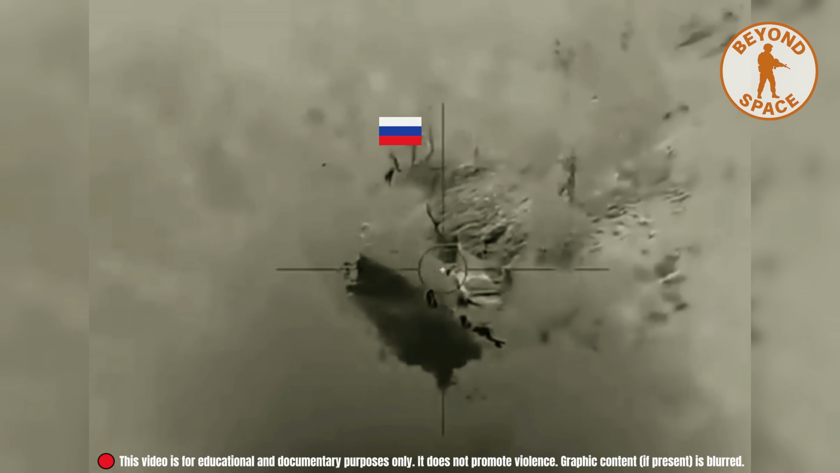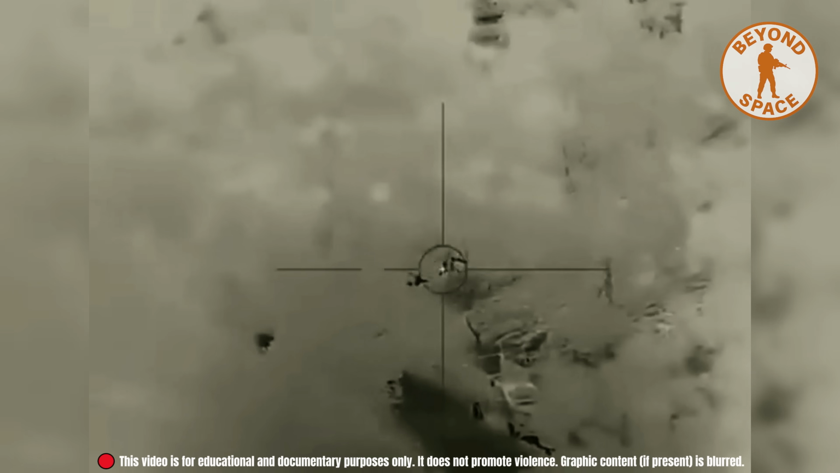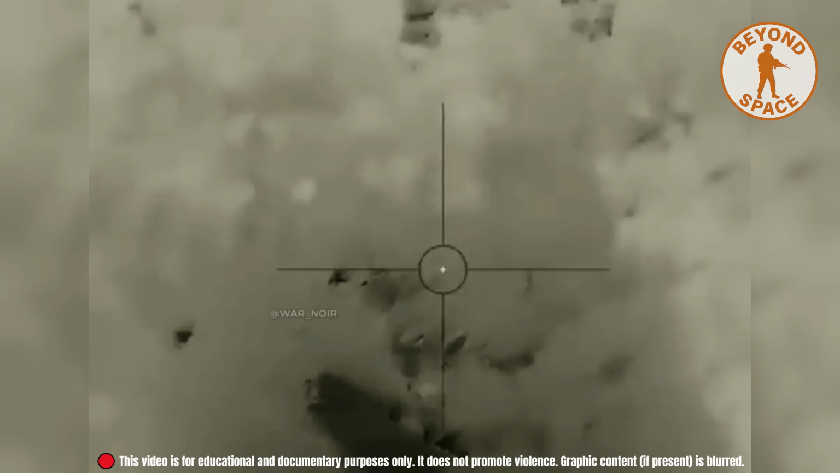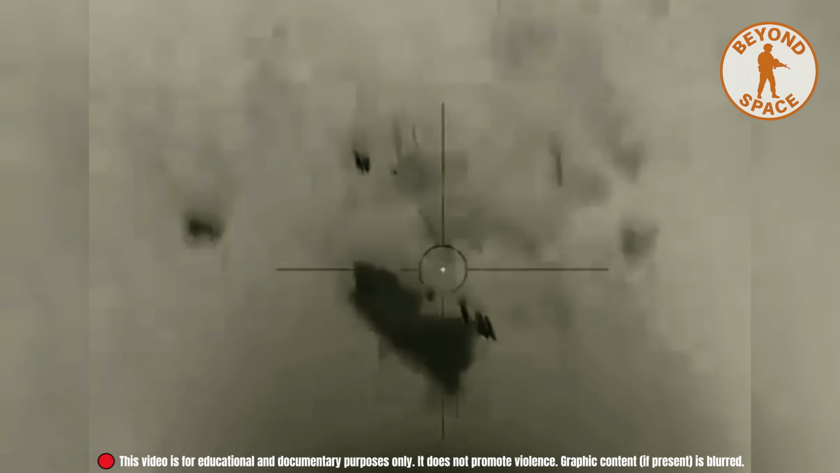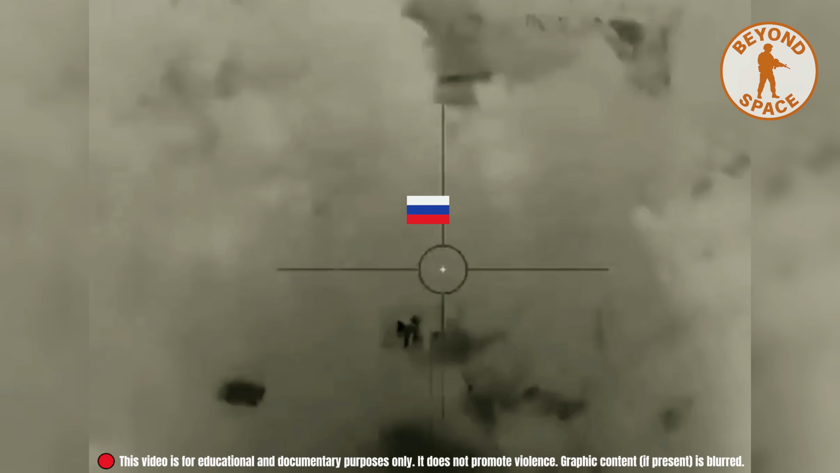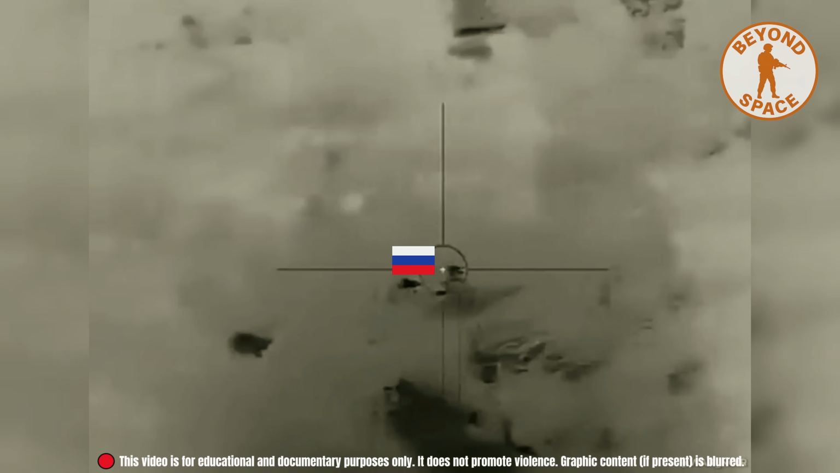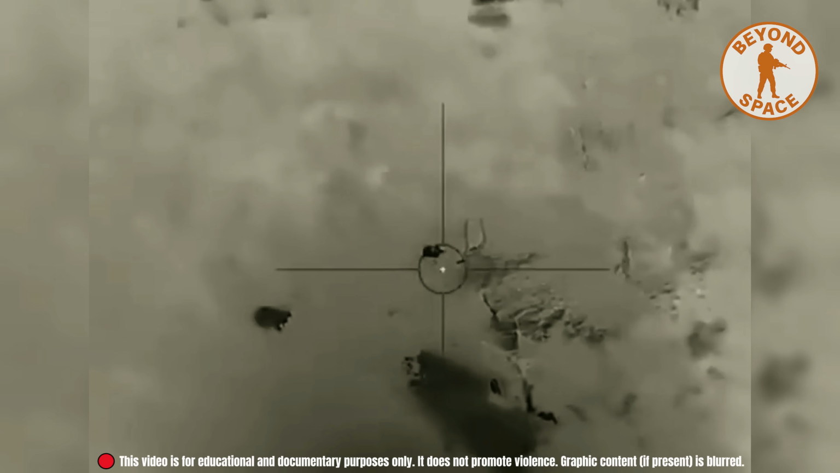Another panicked, ran, then dropped into the grass. His movement gave him away. A third tried to hold position, but the scope stayed steady, and so did the result. Thermal optics extend battlefield reach, allowing snipers to engage hidden threats with cold precision, even through vegetation.